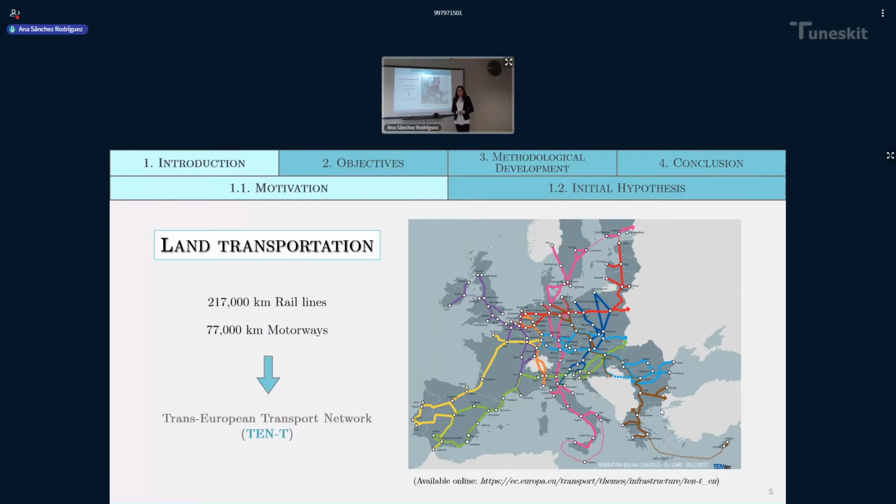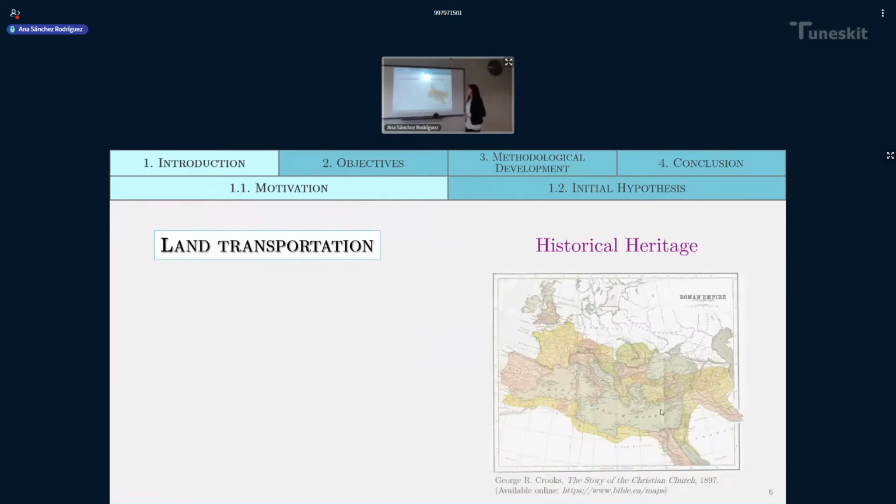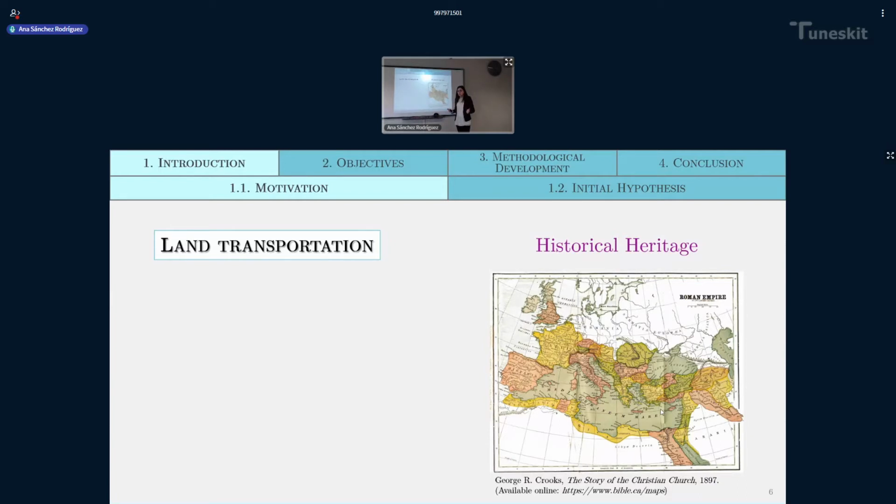And for this distribution of routes, it is logical to think that the historical heritage is very important. It's really important in Europe. The Roman Empire expanded its power by creating a path network across Europe that connected the entire empire with Rome. These routes are still taken as basis for current transportation networks.